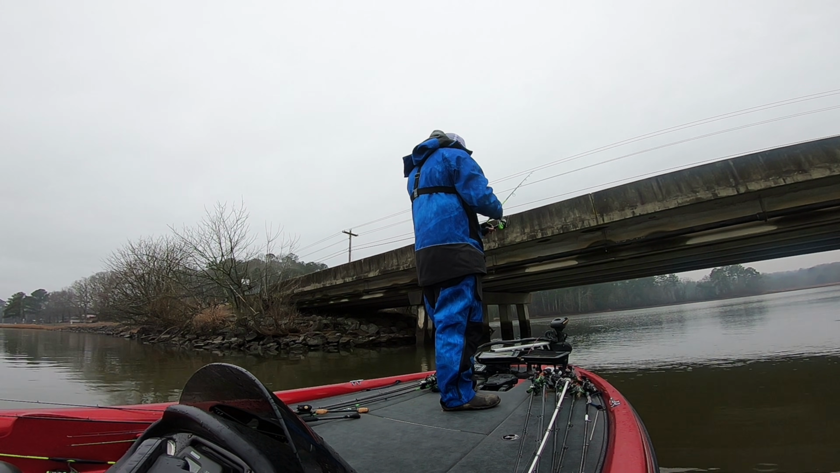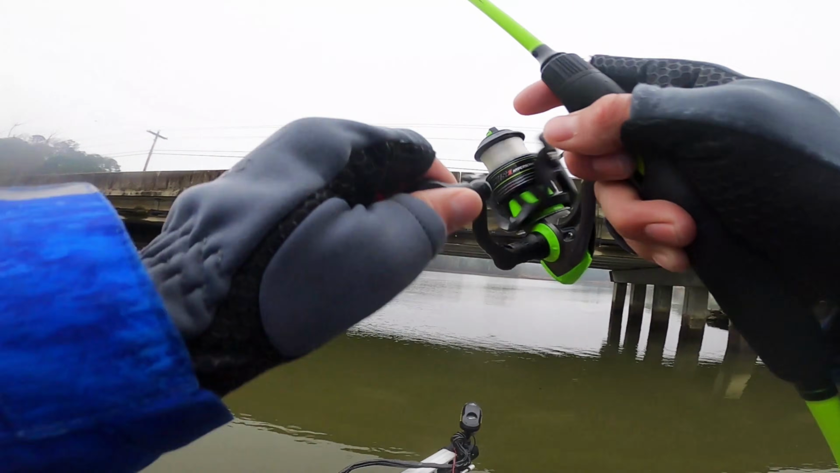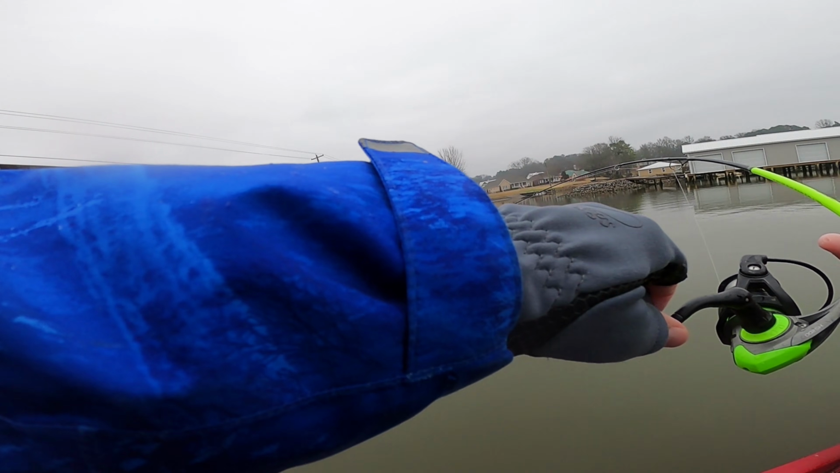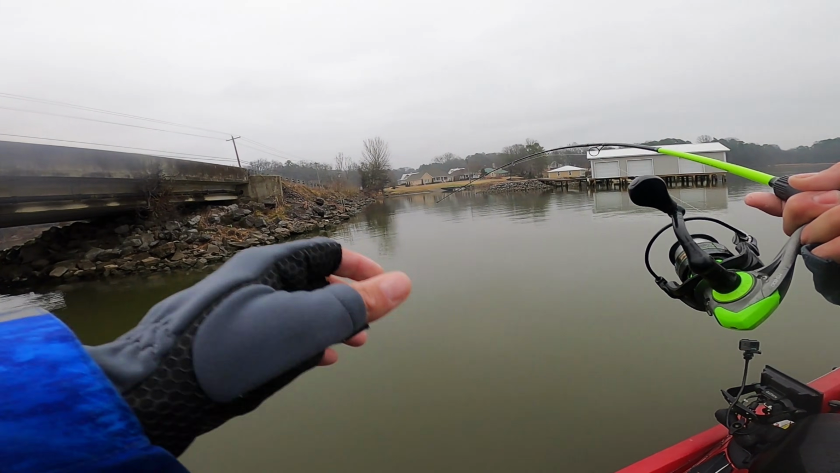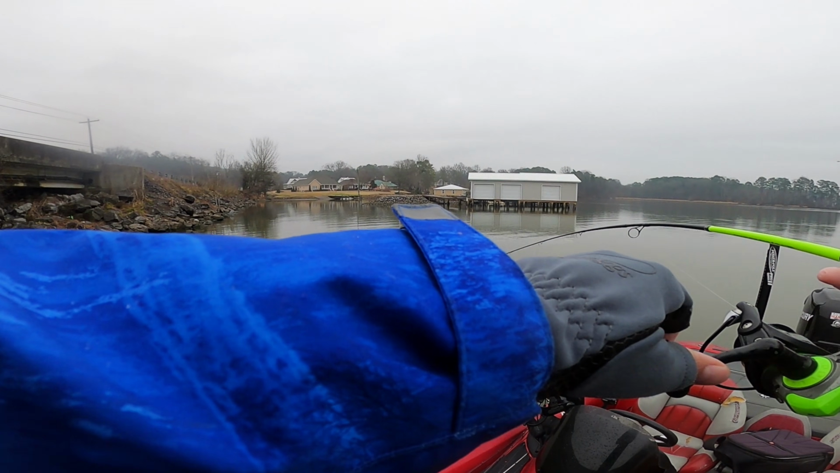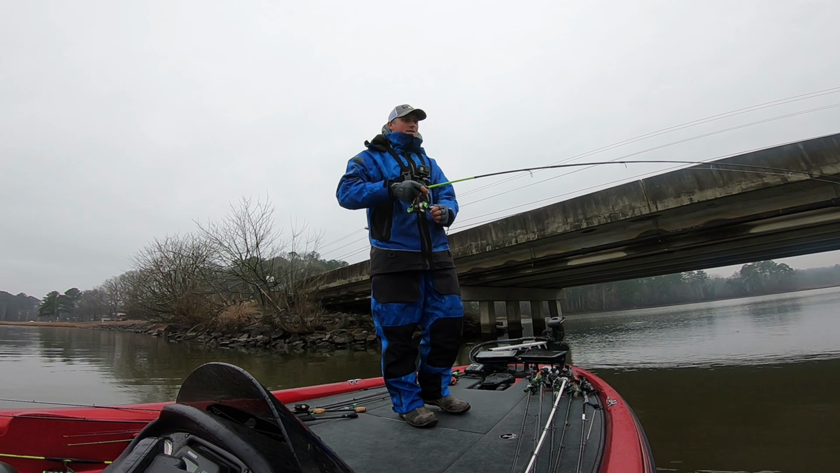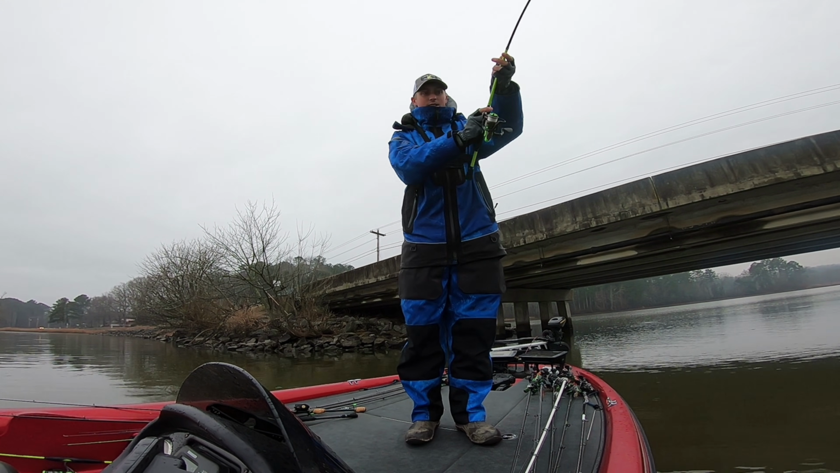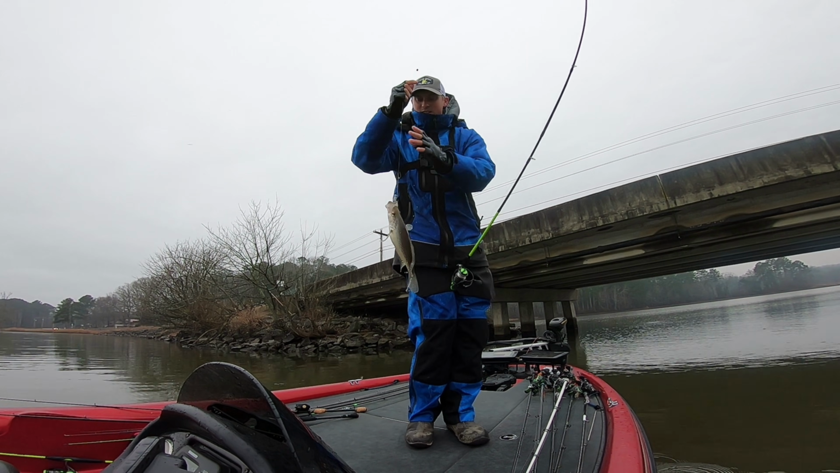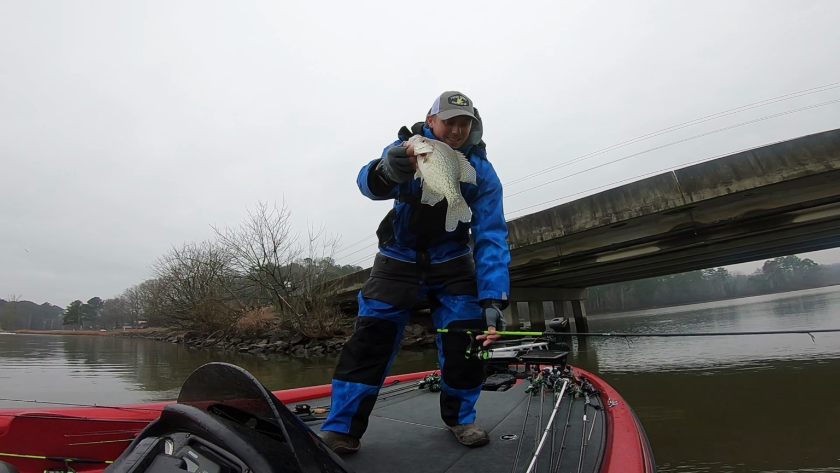That's crazy, right up under that bridge. There's one. Yep. I watched him follow it. Oh, it's another big one. He came out of the school of crappie following my bait. Oh yeah, this is another giant. Not as big as that last one. Still a good one. Definitely boat flip that one. Woo, check that out. Yes.